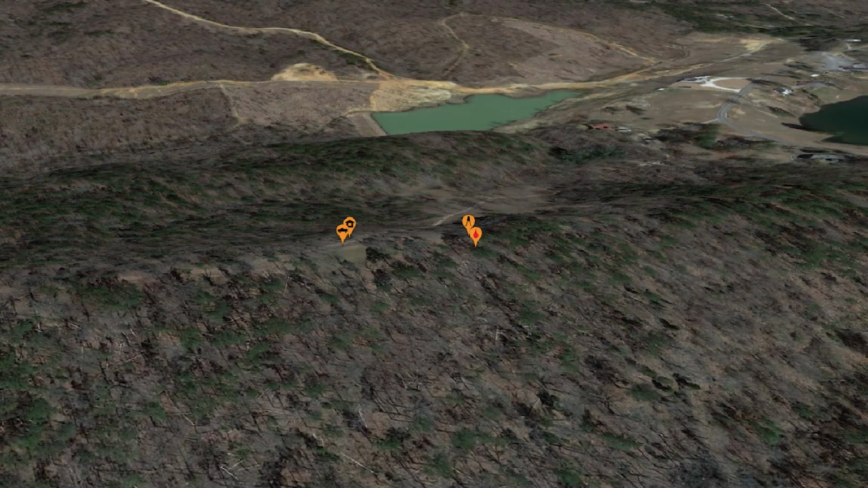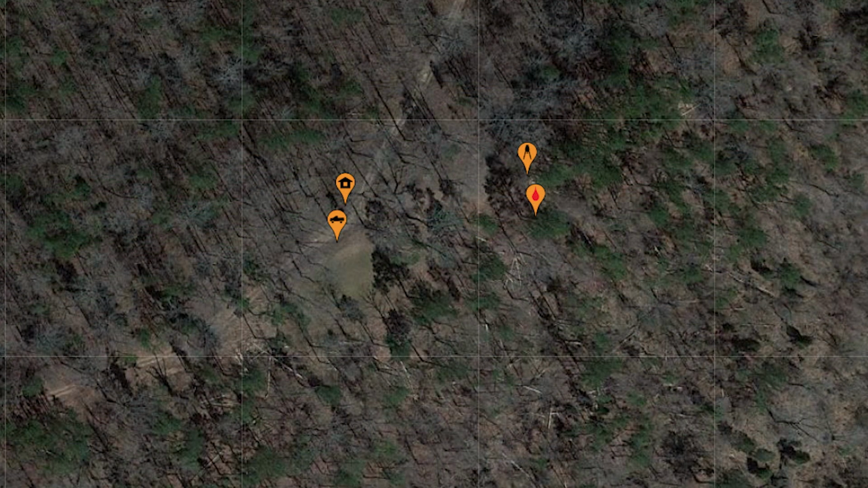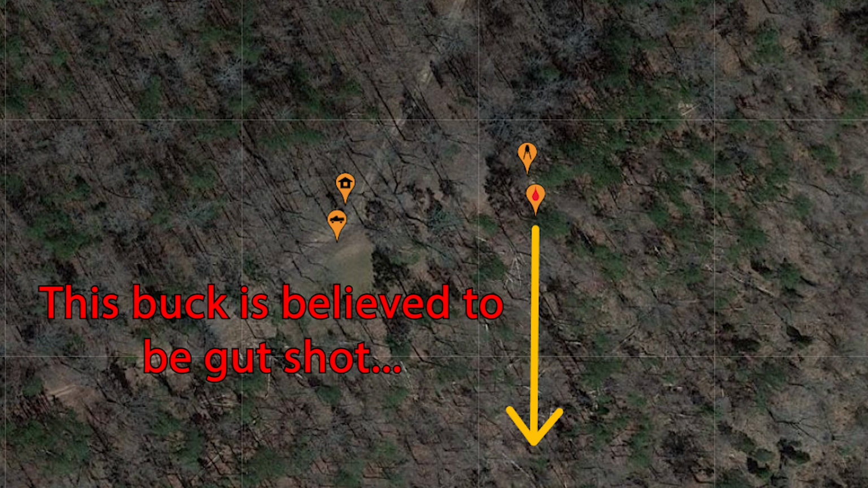Oh yeah, we're up here on... So he went that way, right? We'll show you. Excellent. See the feeder right there? Yep. He just took off right down that hill. There's, okay, over there. And that road runs parallel with this ridge top right here.